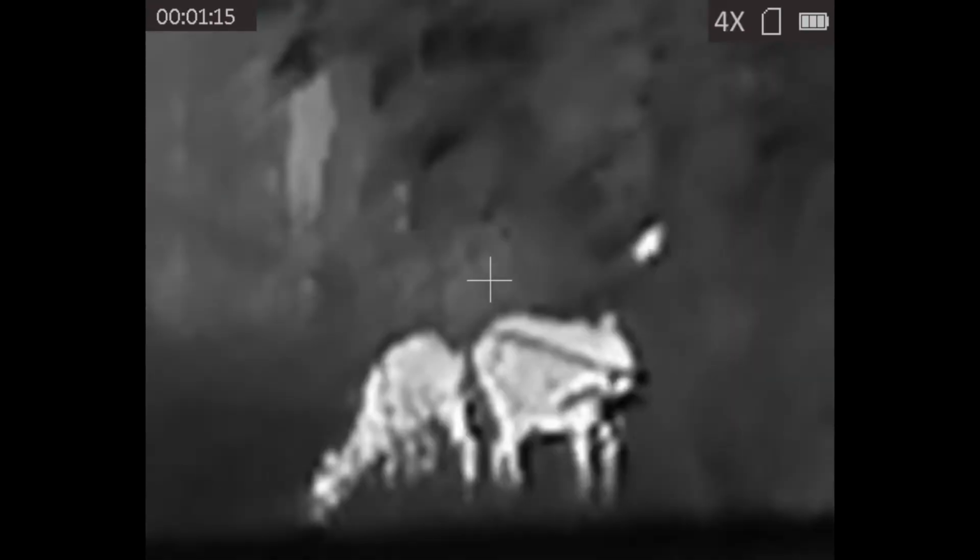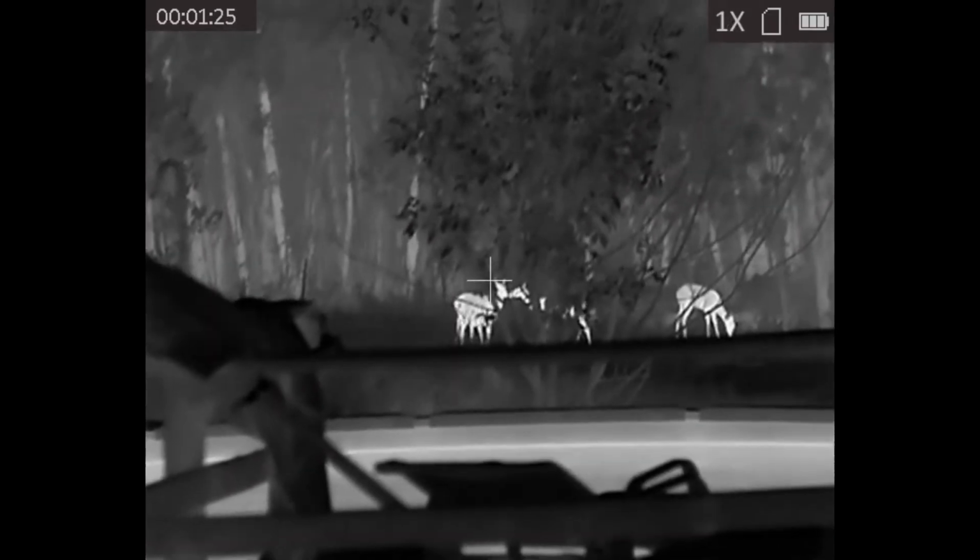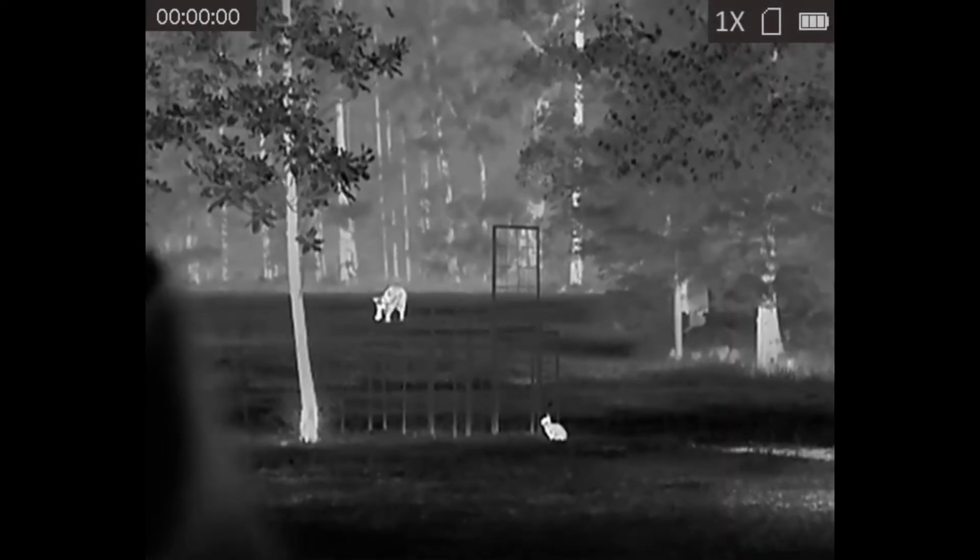There you are at 2 times, 4 times, and 8 times. Again, if you had to take a shot and you're just unsure of your shot placement, you can zoom into 8 times and feel confident you're going to hit wherever you aim it at.